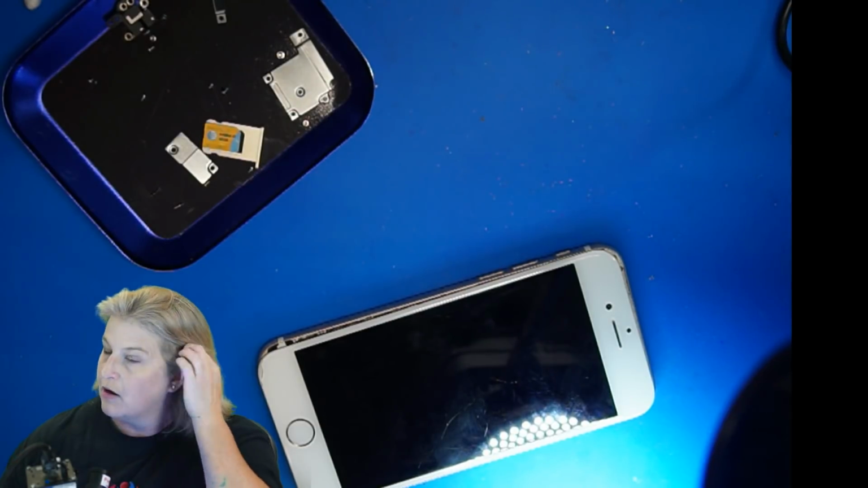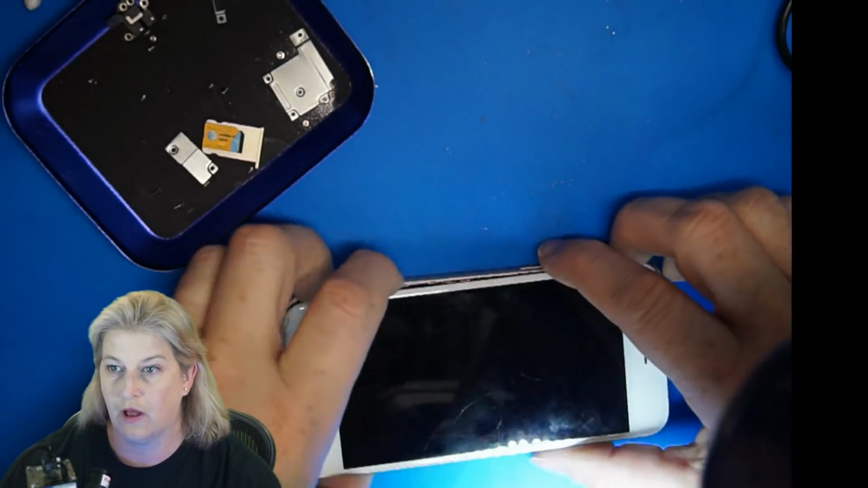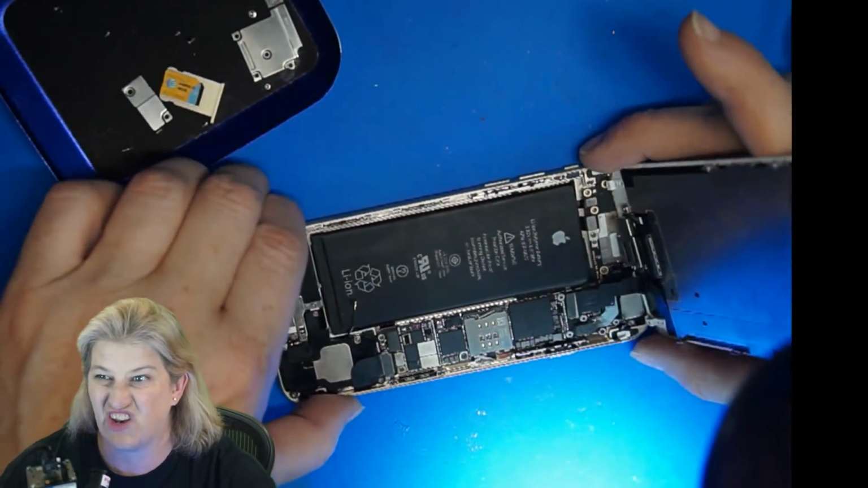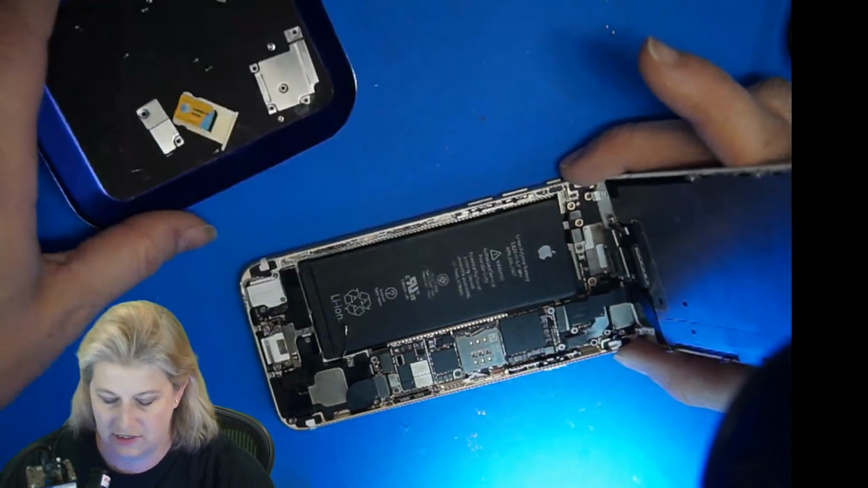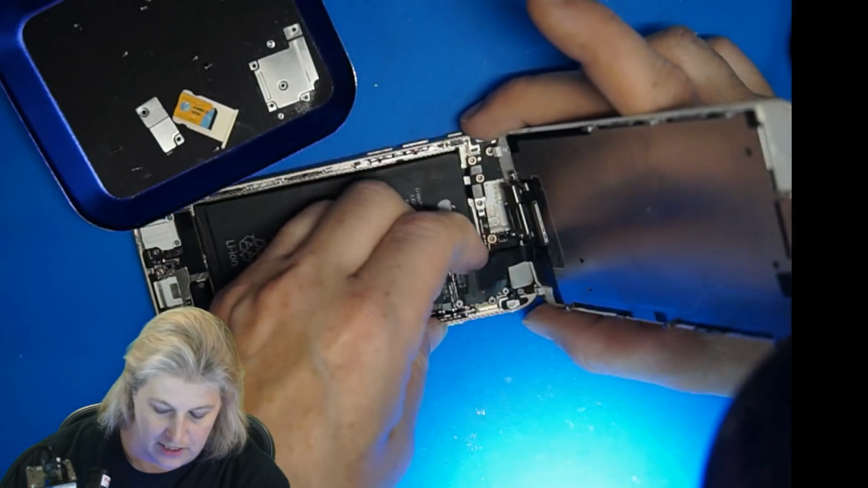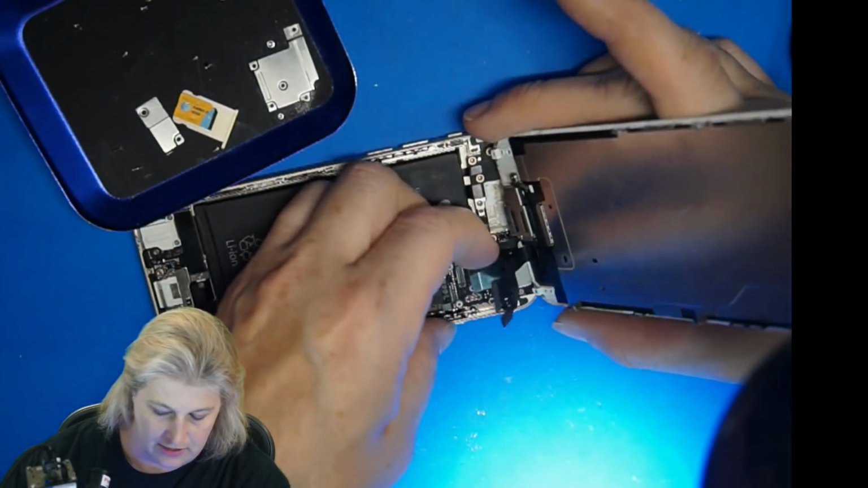Well, let's see what we can do. So this one, I looked at it, and it has no shields on it, and I took out these screws, and that's pretty much it. So let's see if we can do a midnight recovery.